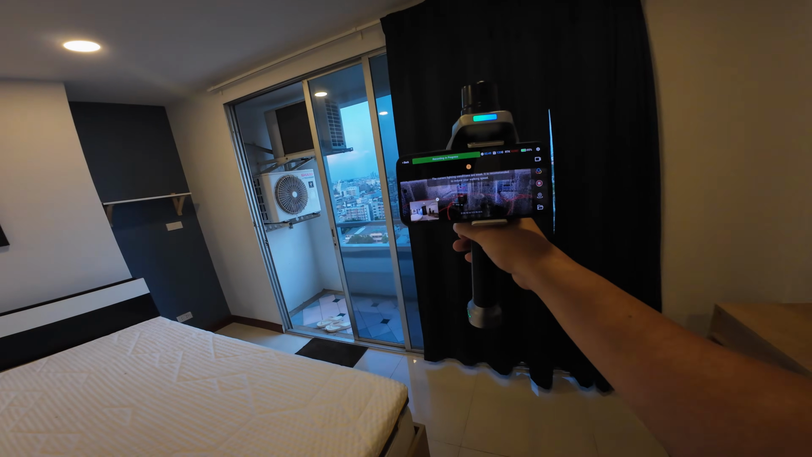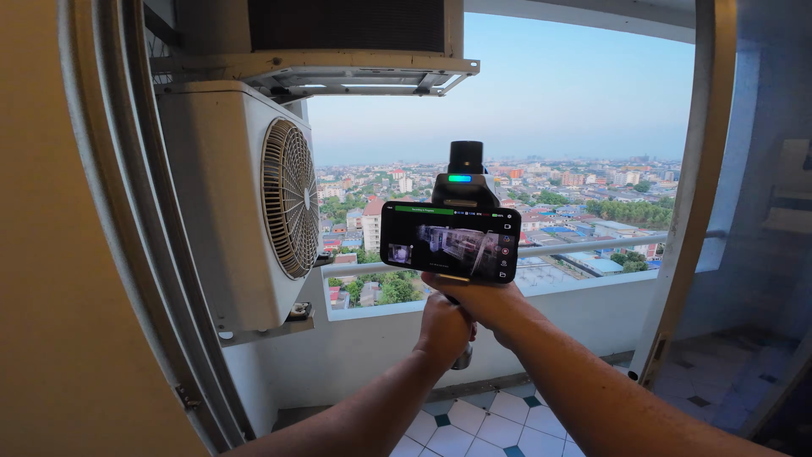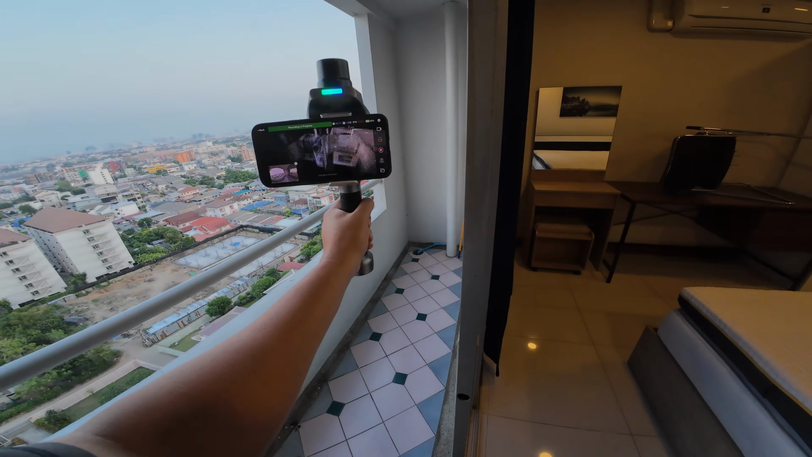Mirrors can cause ghosting in your scan, but I'm not going to bother covering them. You'll be able to tell which parts are ghosted and which ones are the real surfaces.